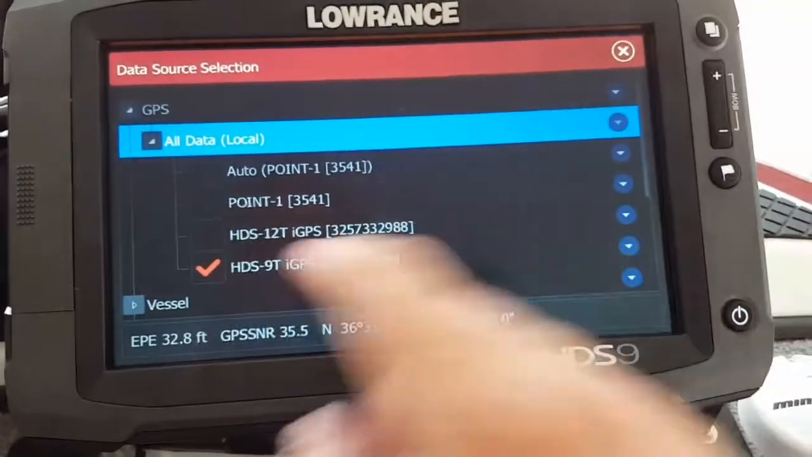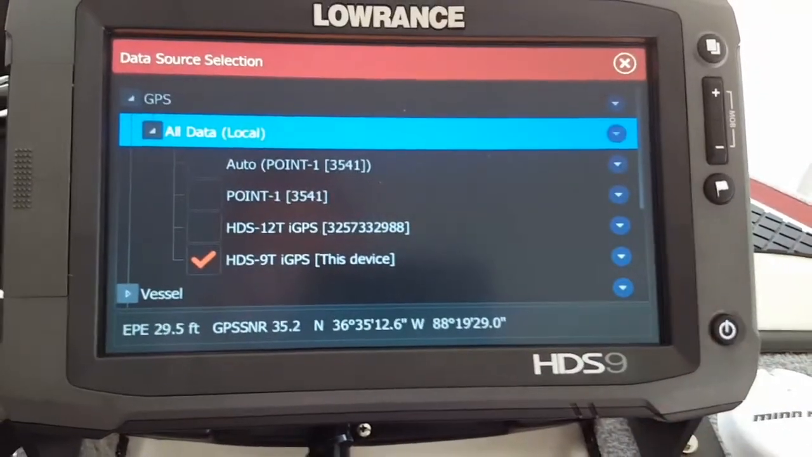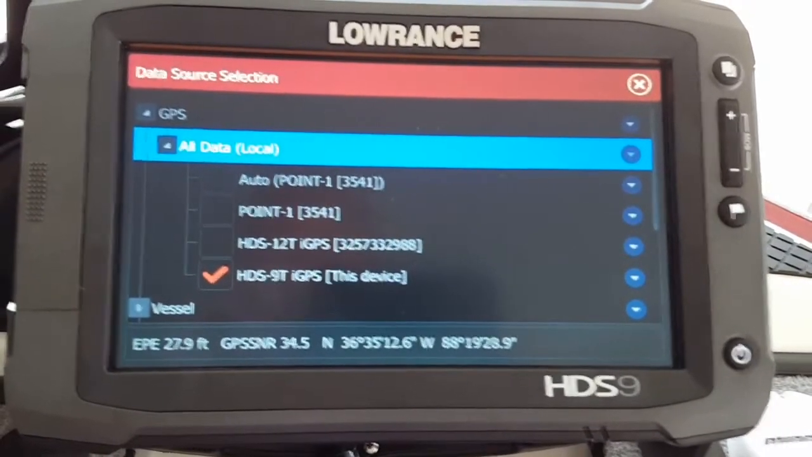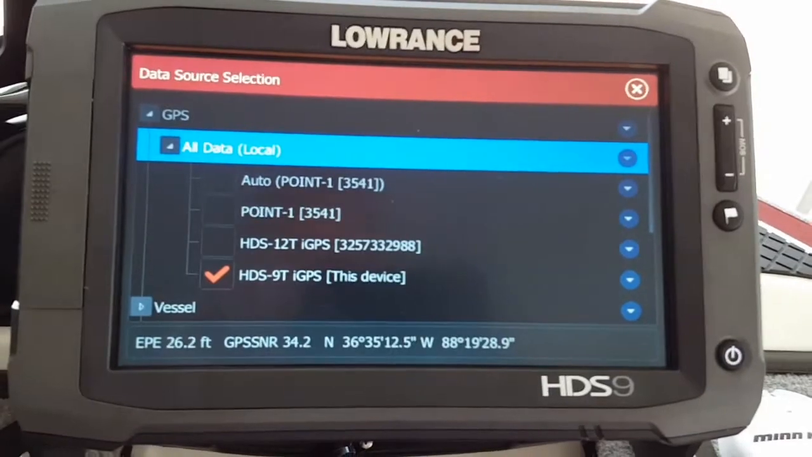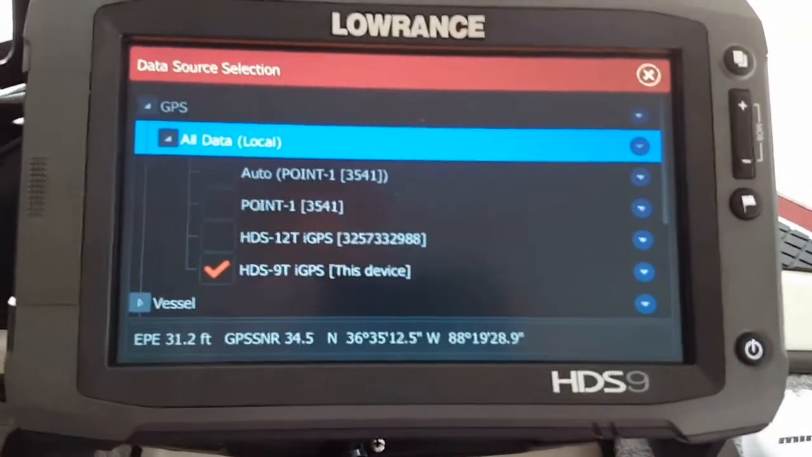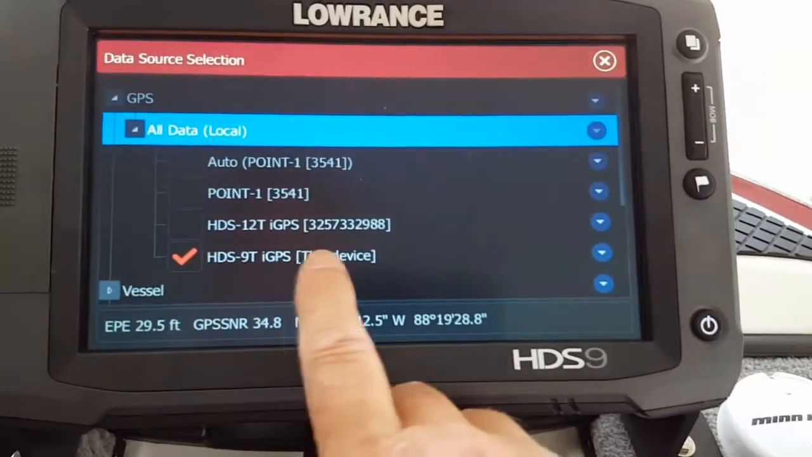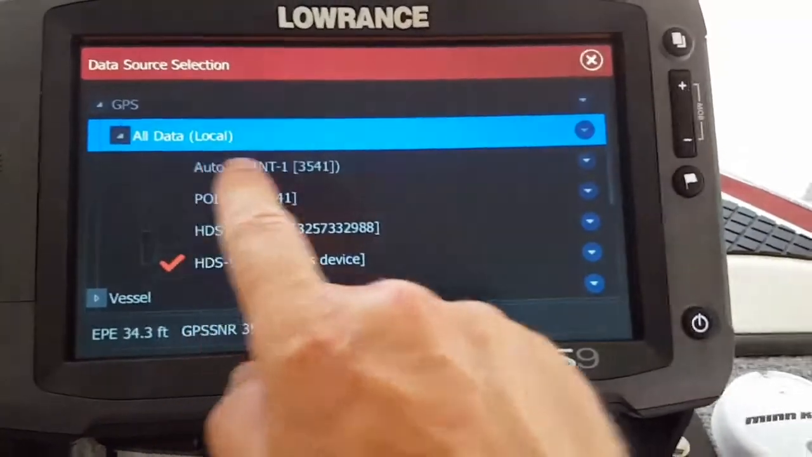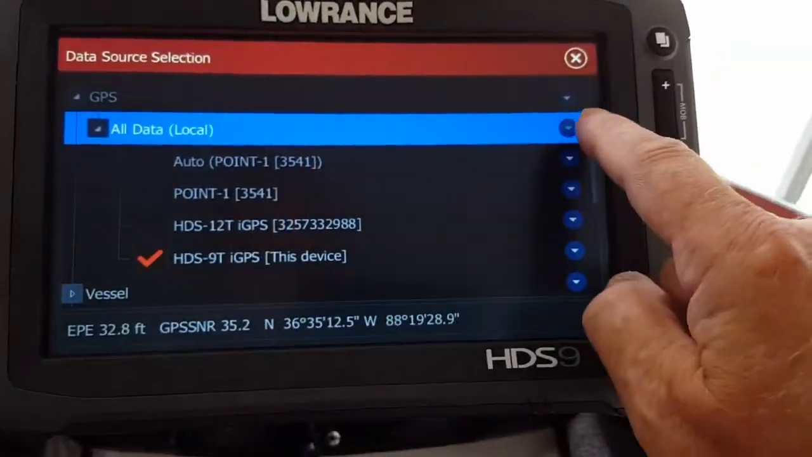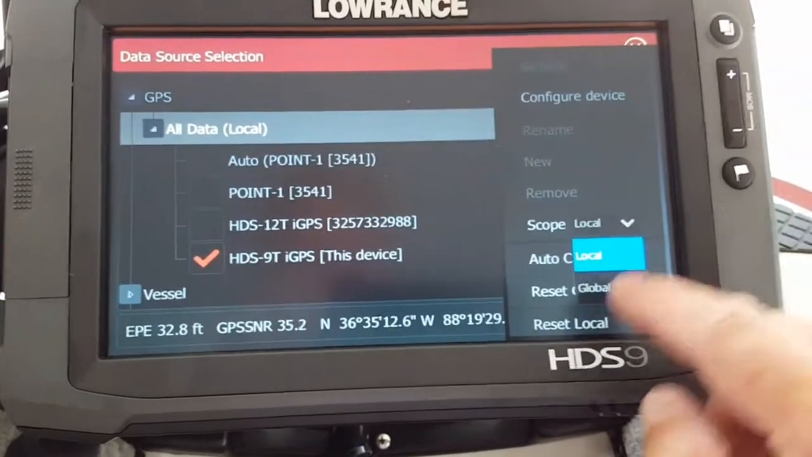I'm not going to run the 0.1 up here when I'm marking most of my waypoints 21 feet behind me. My boat's 21 feet long. It's an 08 Triton 20X2, but I've got the 0.1 antenna mounted back by the transom. So I'm going to run the 0.1 on the Touch 12 up on the dash, and I'm going to run this 9 on this unit. So there's where you set that. So I come down here and I make absolutely certain it's sitting here all data. I want it on local. You can see here where you can open this up and it'll say local and global.